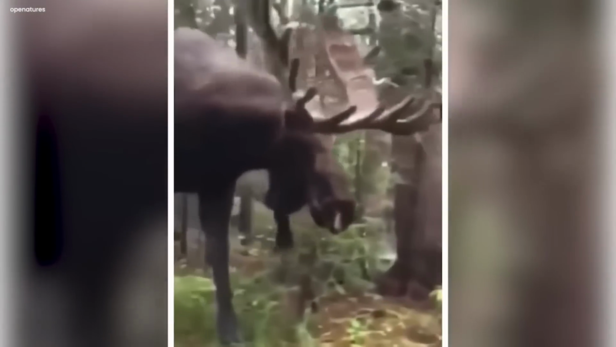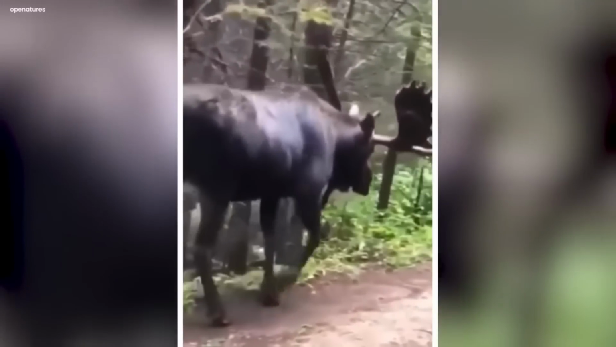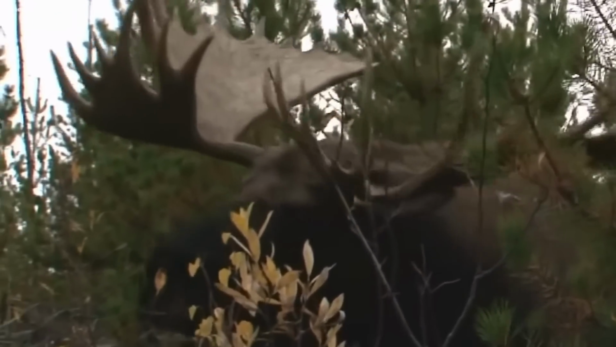You can see its legs are very big. The moose's antlers are beautiful and at the same time very big. The moose moves forward and you can see that the moose does not have a tail. It also tells us how a moose can navigate through the forest very easily.